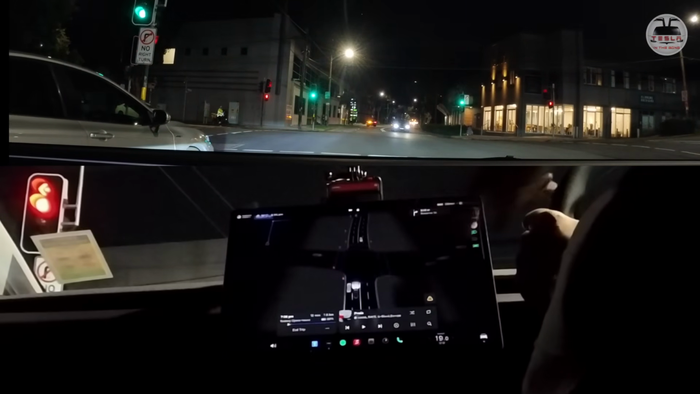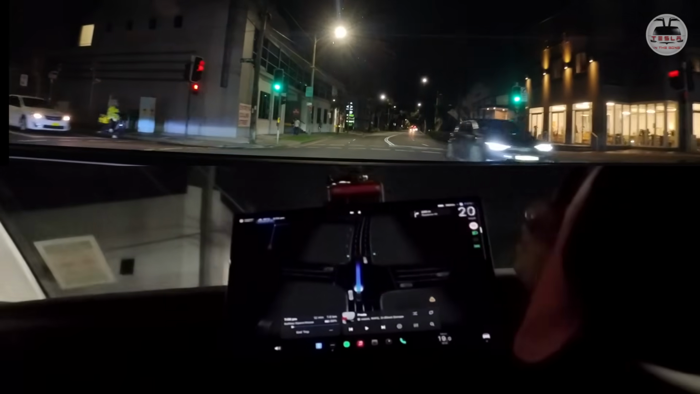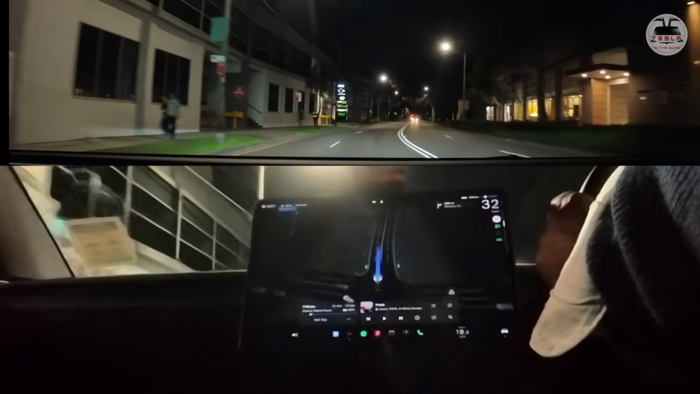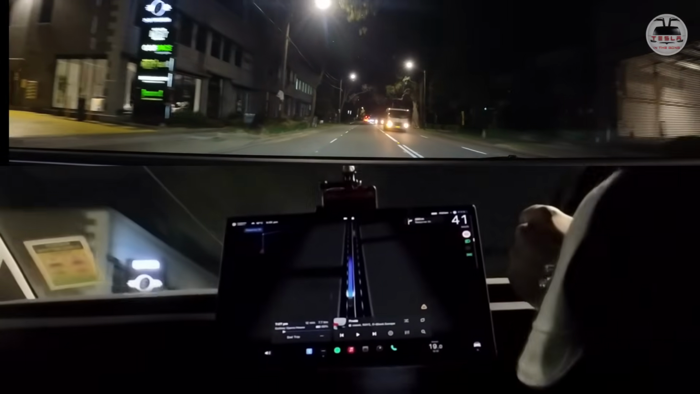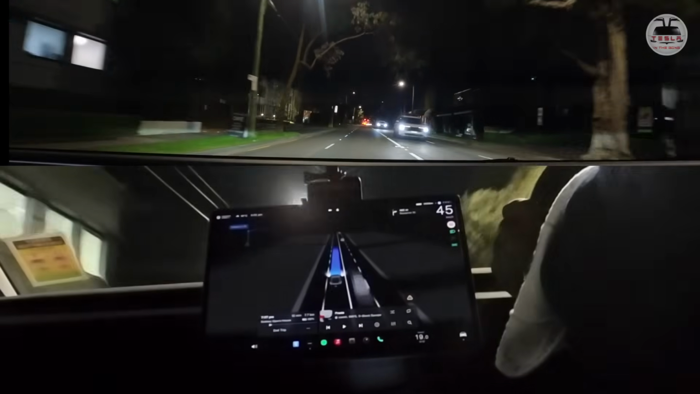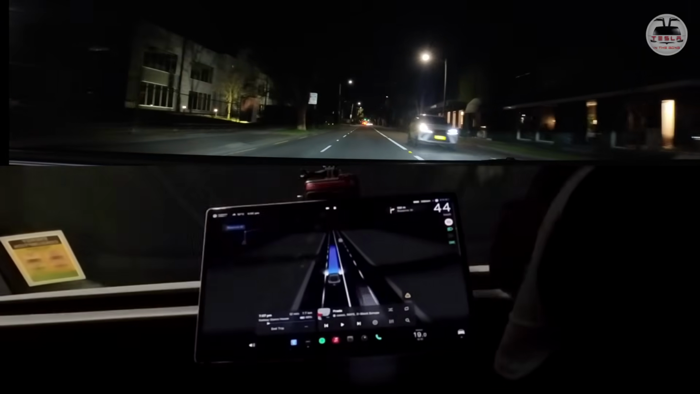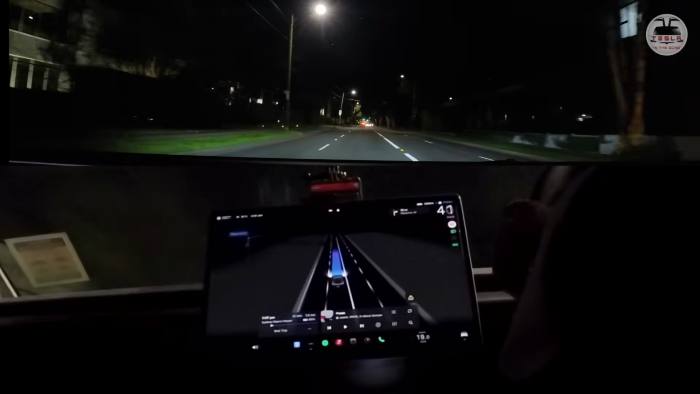Look at that visualization, guys. Oh my gosh. Whoa, it started just moving right away. It only just slowed down to almost a stop, and then because the traffic lights turned, that was a very, very human behavior. That was so cool. Wow, this is too cool for words. Oh wow, this is pretty sweet.